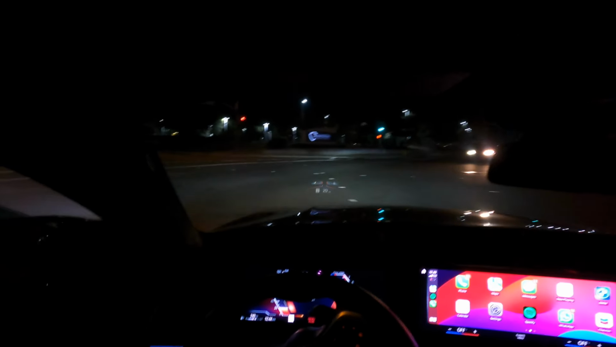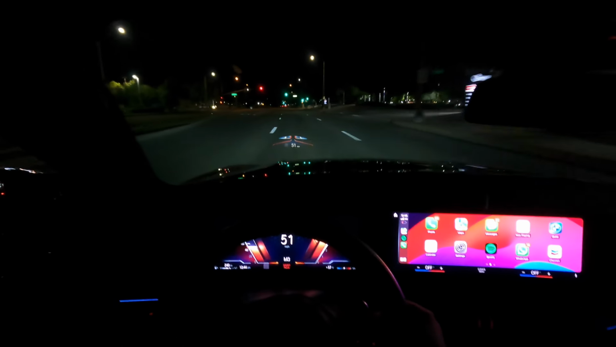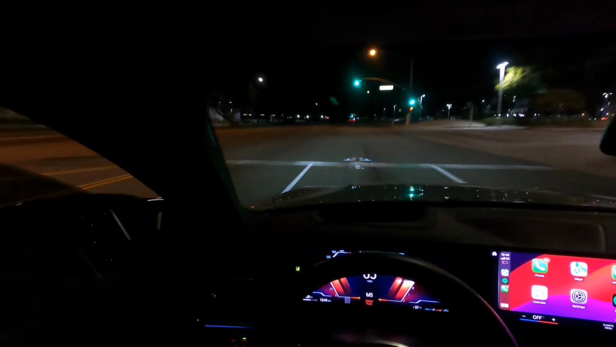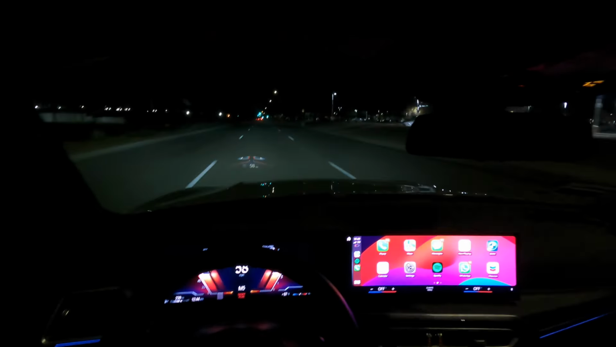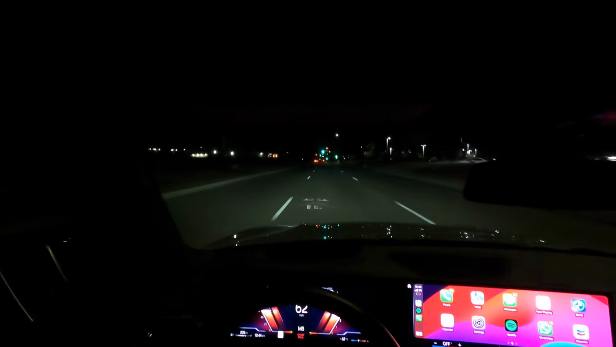I love driving my cars at night. Yeah, guys, if you guys are in the market, like I said, for one of these cars, no complaints whatsoever.